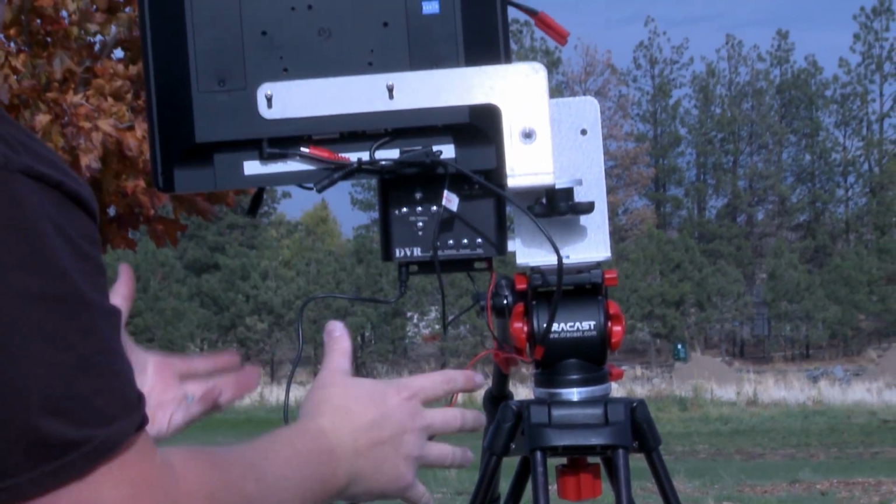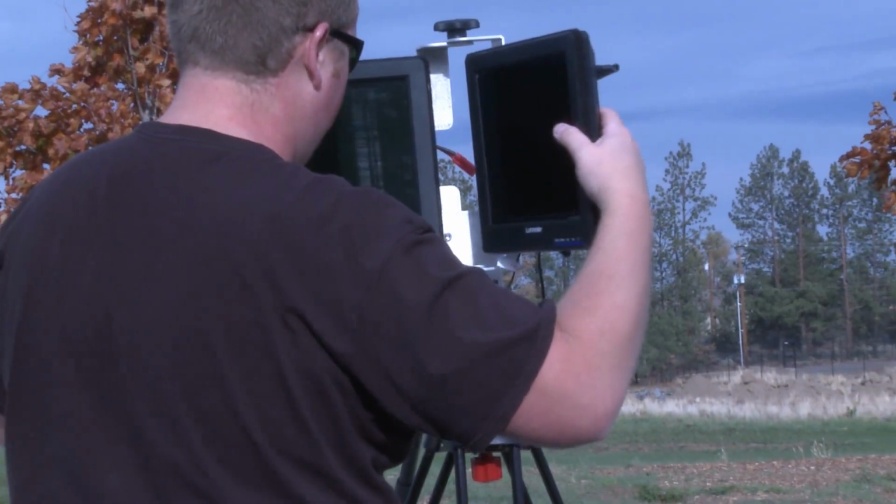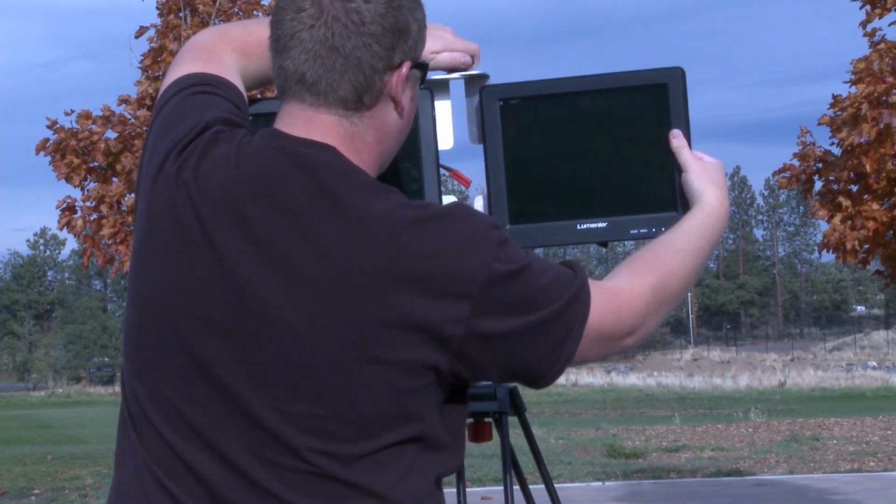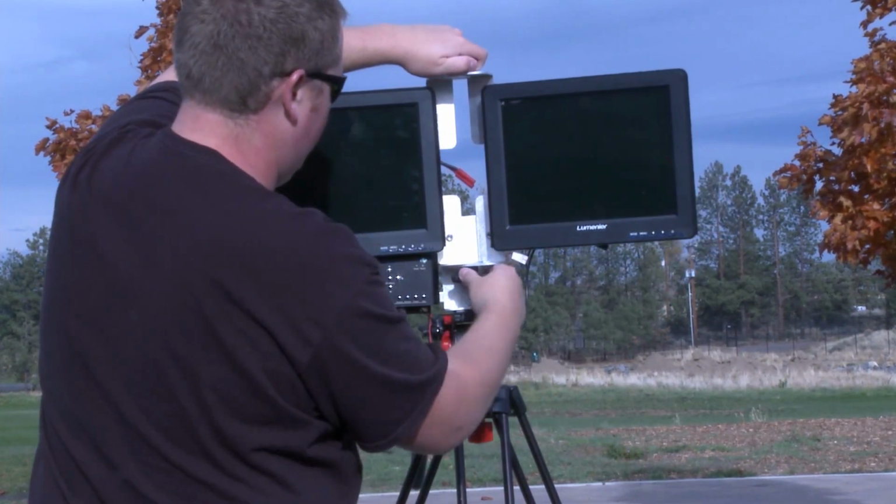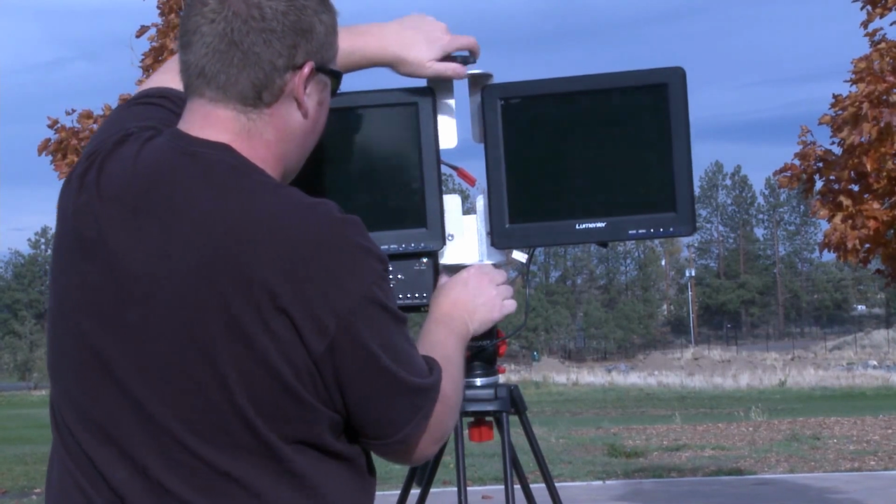So after that's set up, all you have to do is fold these monitors out just like this. You can loosen the brackets here at the top and bottom. This is just a toggle screw right here. Once you're in a position that you like, just go ahead and tighten that up.